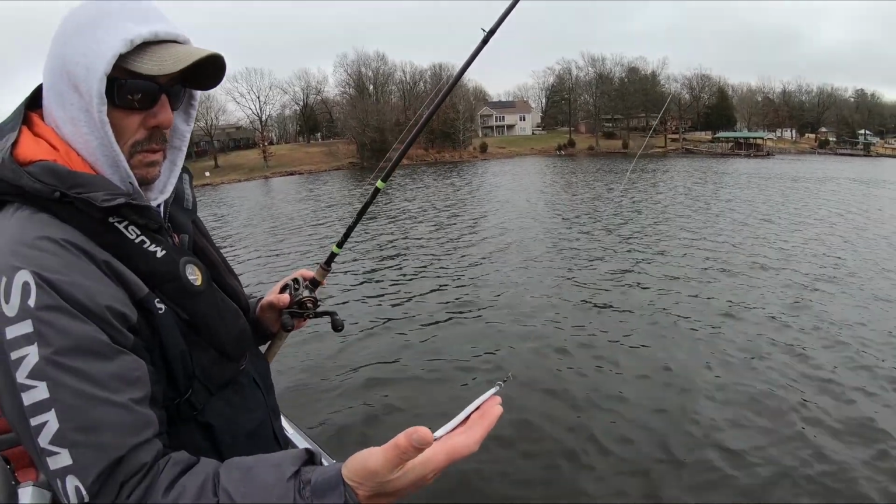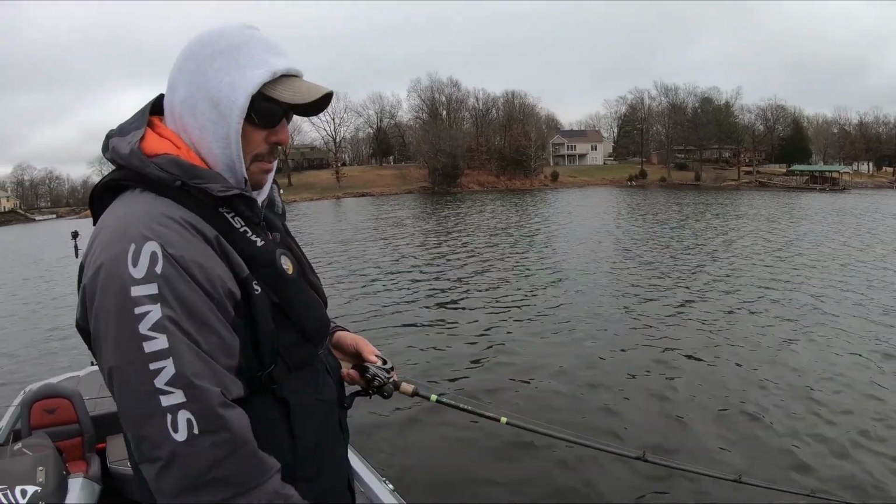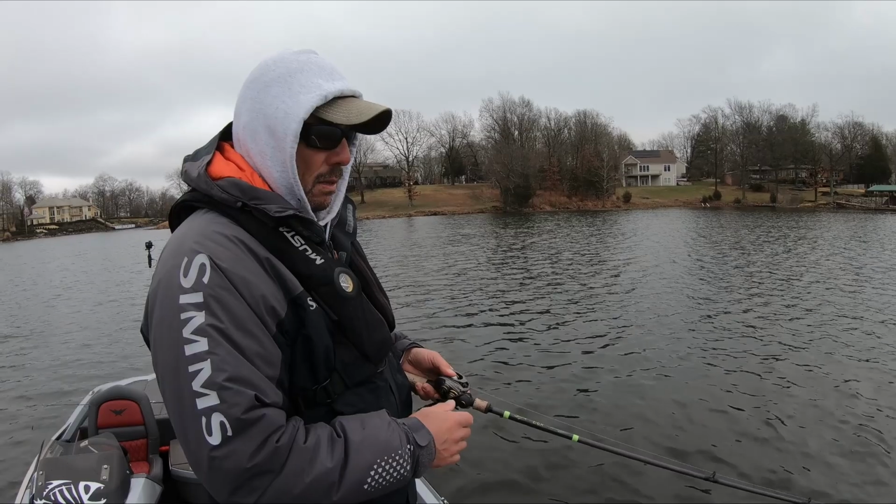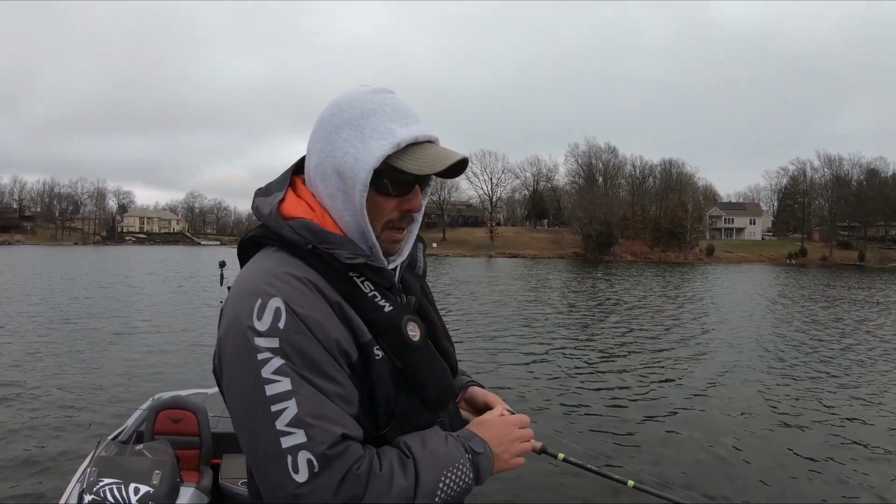So what pound test and what kind of rod and reel and that kind of thing are we talking about? I prefer 15-pound test. 15-pound test in Vizex or 16-pound test Sunline.